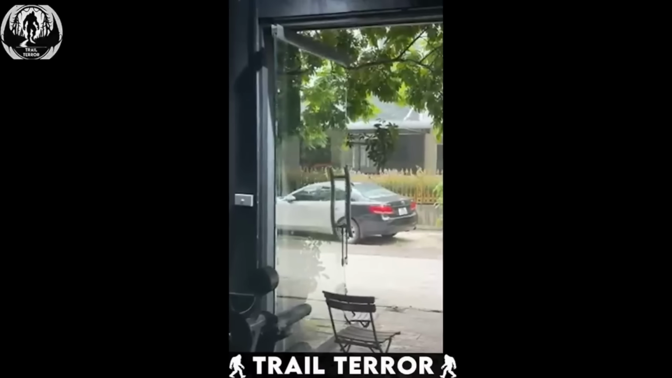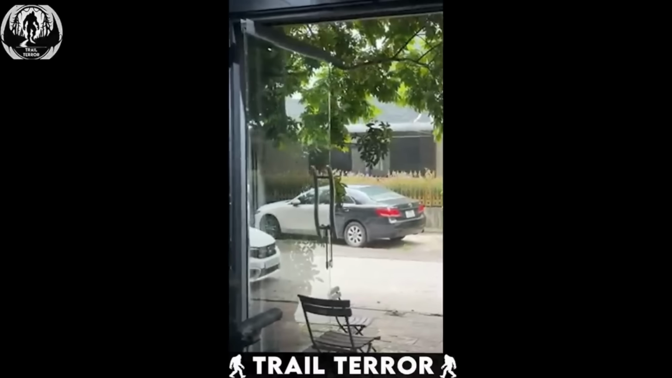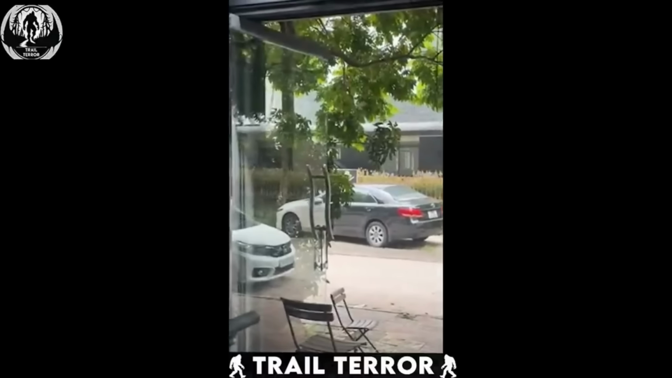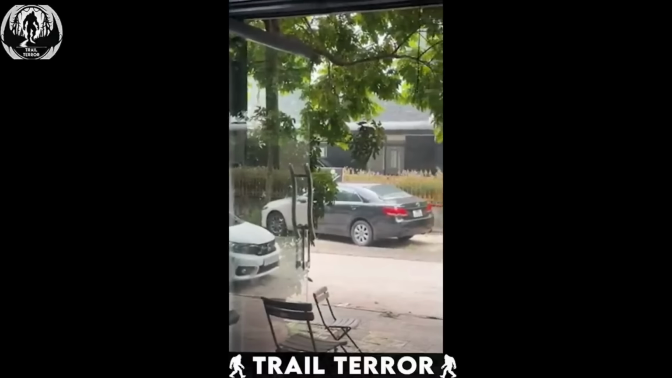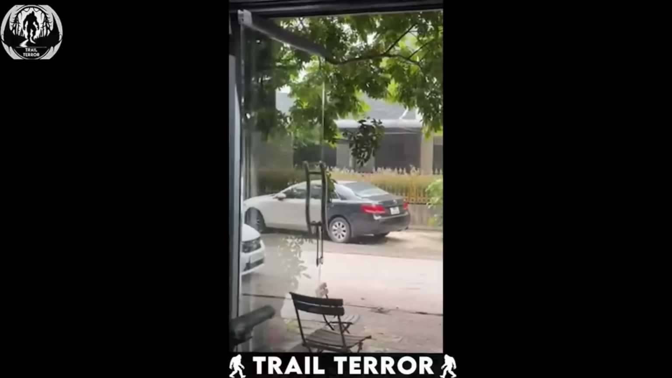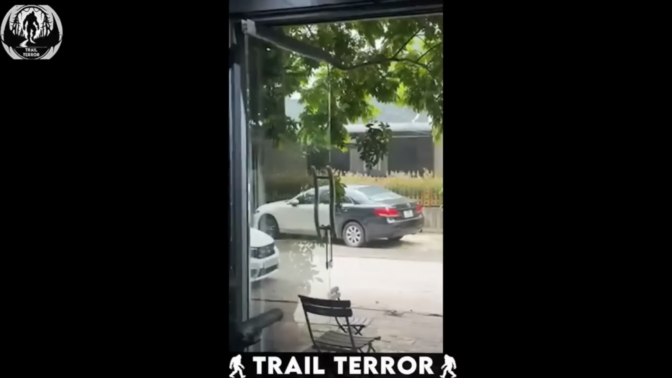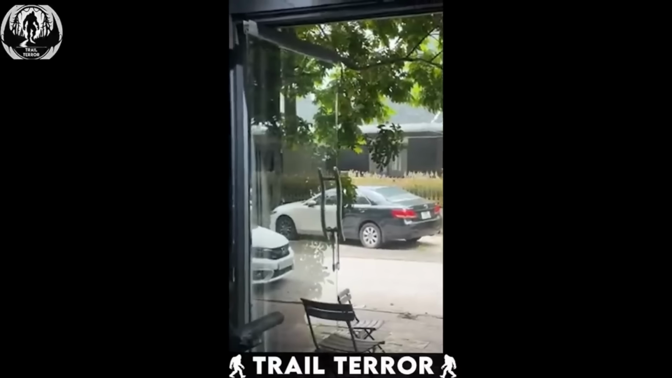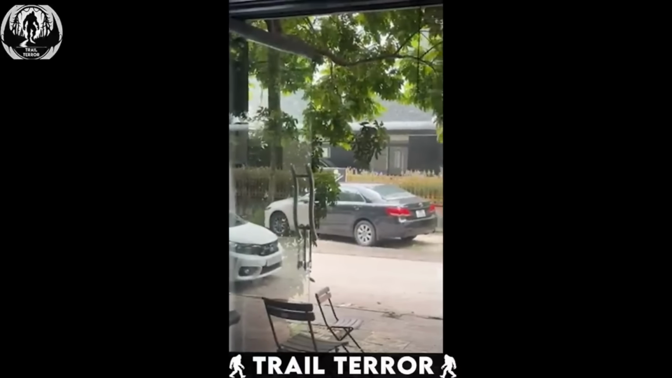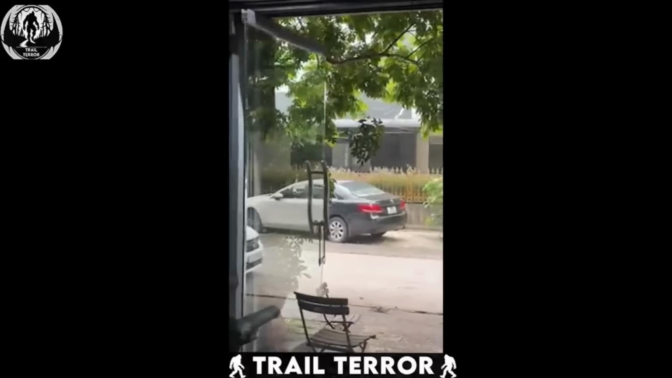As he's about to step outside, he notices a black car parked on the street in front of him. But here's the confusing thing. The back half of the car is black, while the front half, just behind the glass door, is completely white, almost as if it belongs to a different vehicle altogether. As the cameraman pans around, he catches a glimpse through the mirror, revealing that the car is indeed white. Yet, when you look at it directly, it appears black.